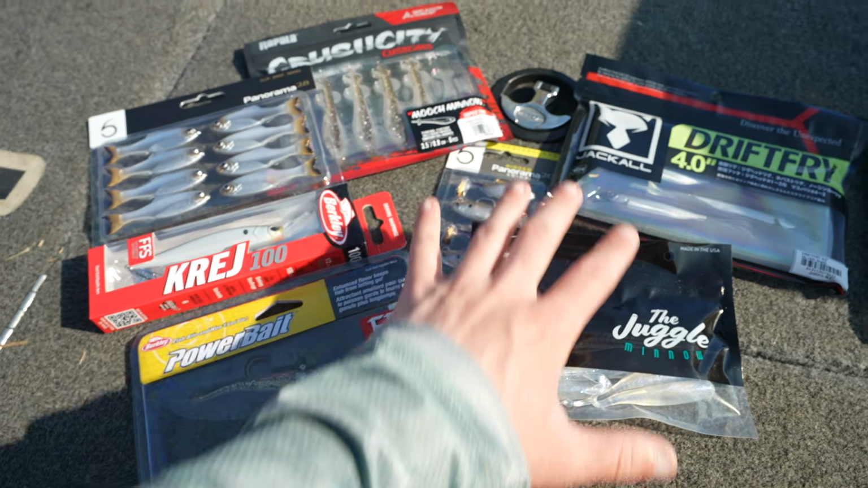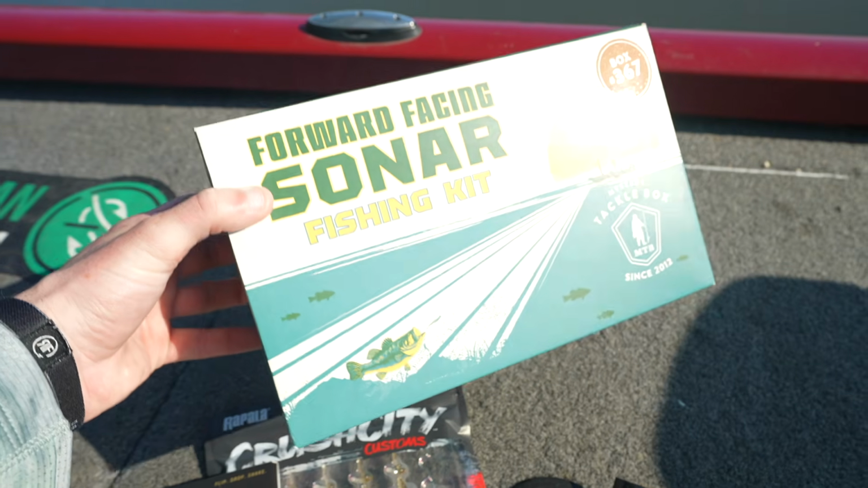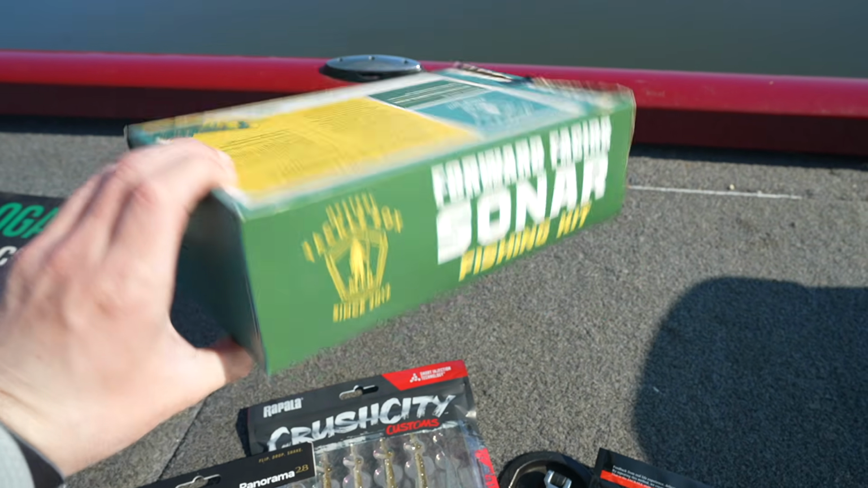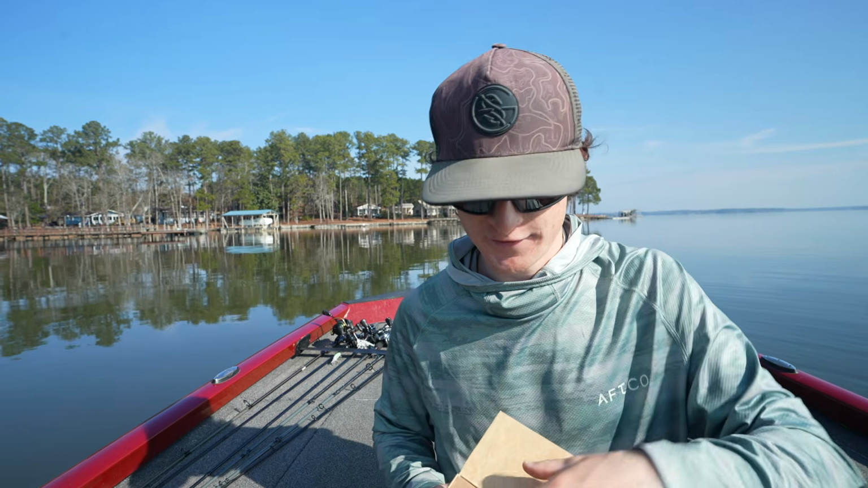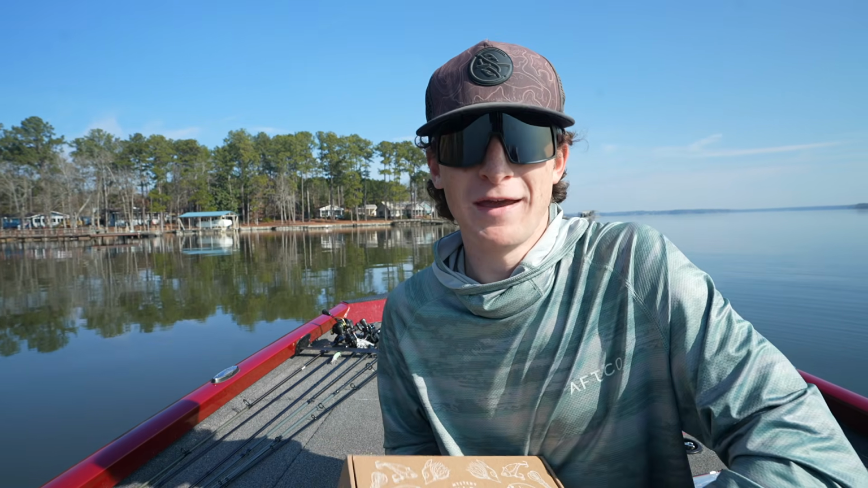So right here are some lures that are just extremely good and very popular at the moment. And then we have a forward-facing sonar fishing kit, which is straight up specifically for forward-facing sonar. So right here we have our fishing kit. We're gonna go ahead and crack this thing open and see what is inside, because the first step in using sonar these days is throwing the right lure. So I want to make sure we're loaded down.